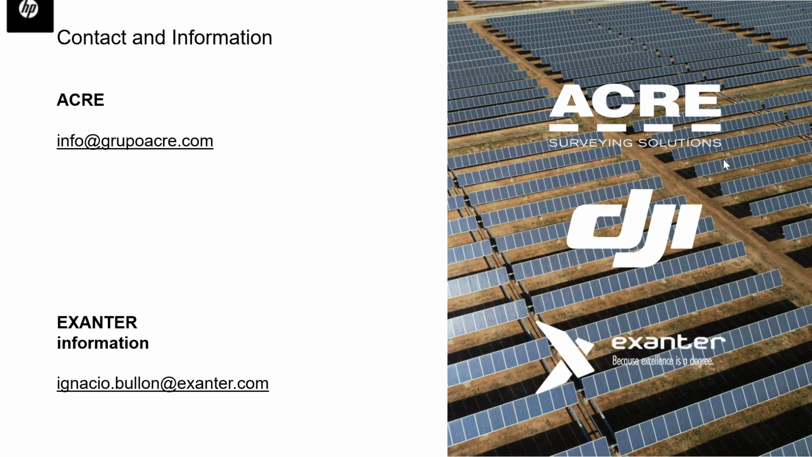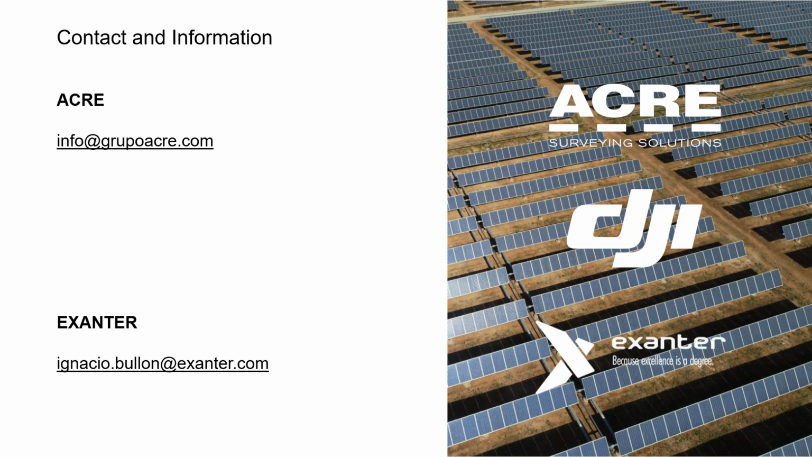So at the moment, the way this works better is with the XT2, which is the DJI camera with FLIR radiometric sensor. I hope that answers your question, Mortaza.